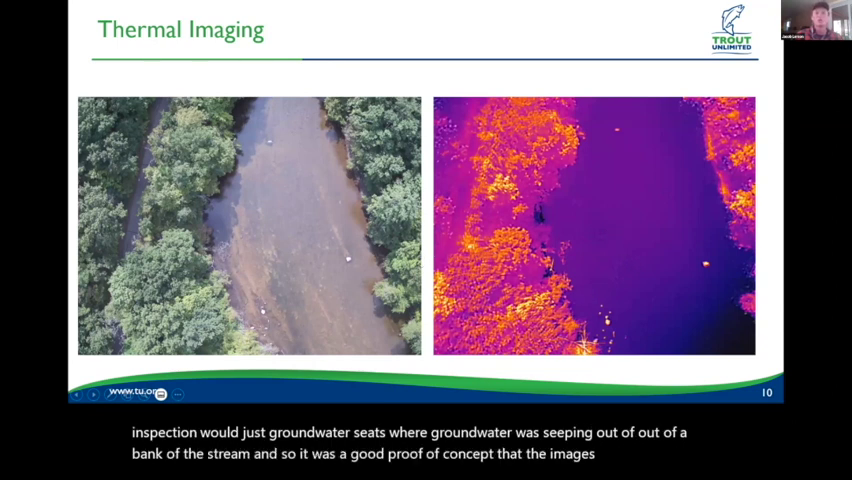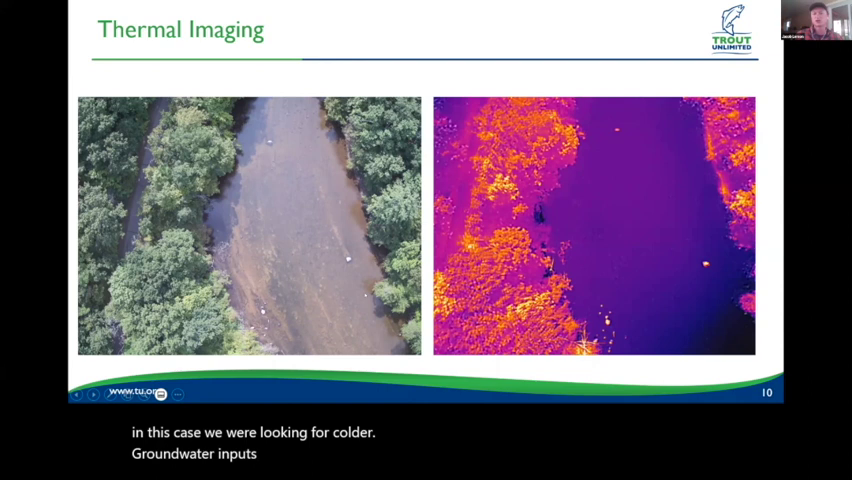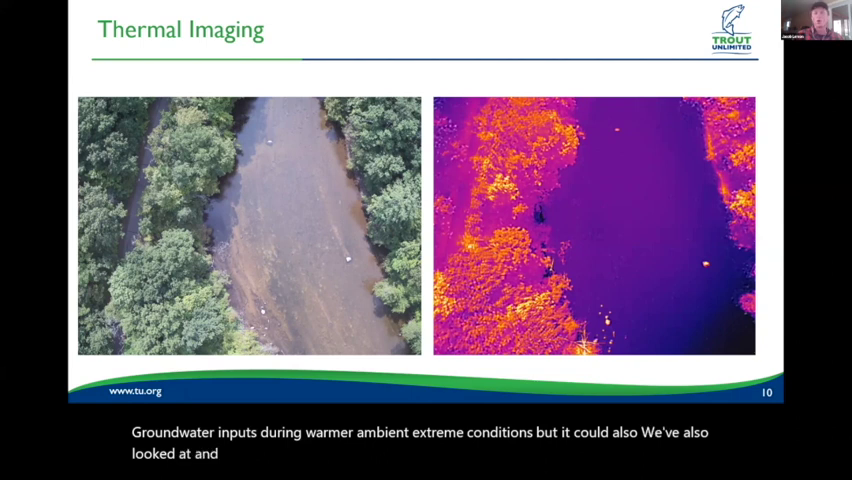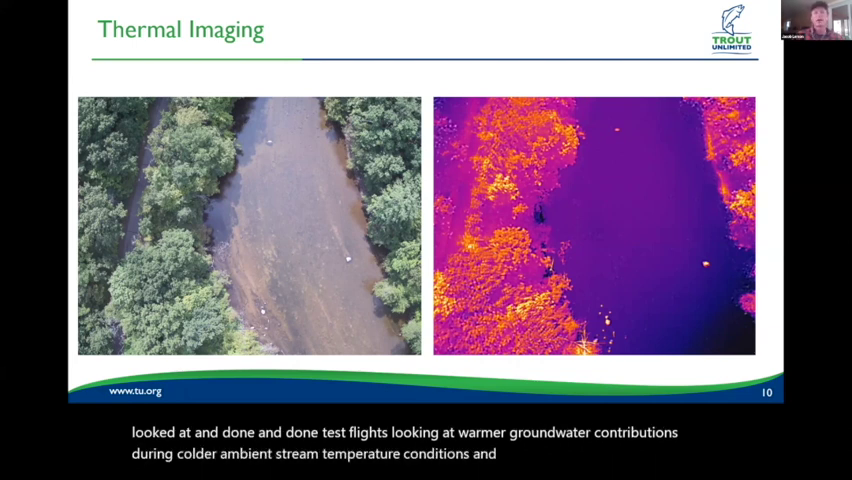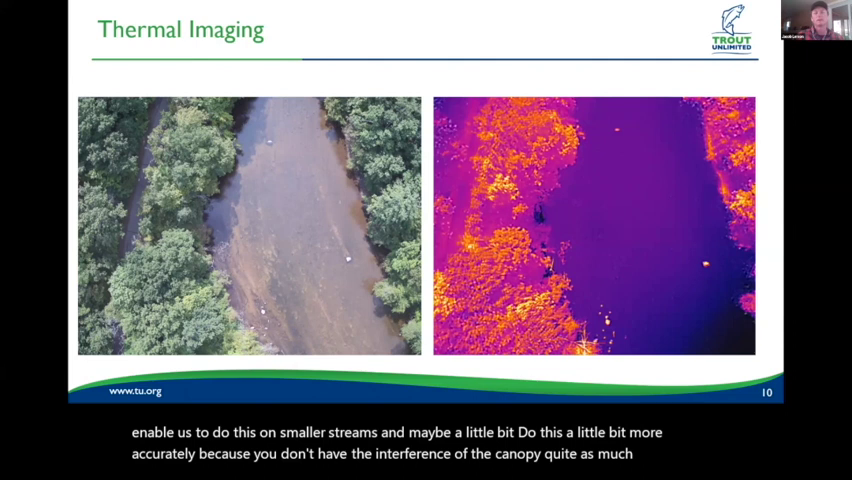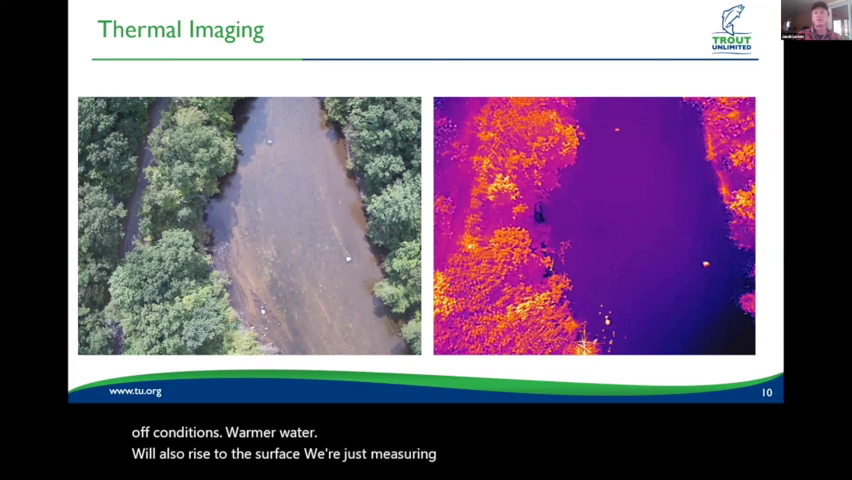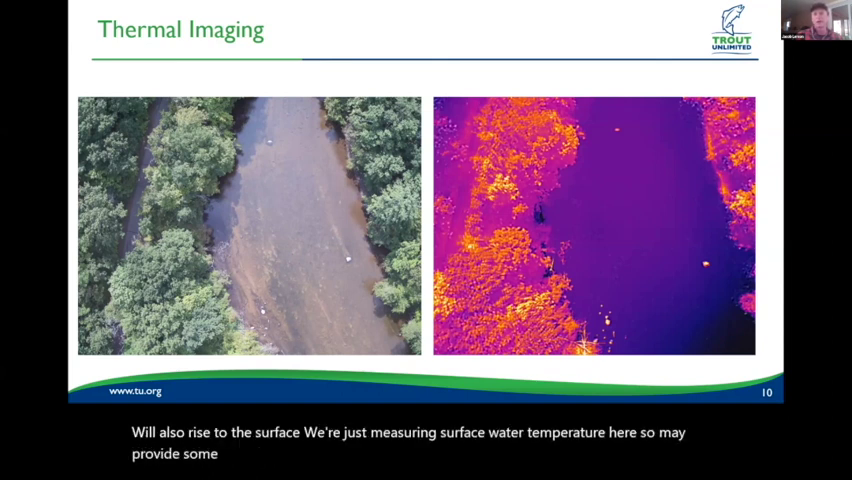In this case, we were looking for colder groundwater inputs during warmer ambient stream conditions, but we've also done test flights looking at warmer groundwater contributions during colder ambient stream temperature conditions. The benefit of that is that it may enable us to do this on smaller streams and maybe do this a little more accurately, because you don't have the interference of the canopy quite as much during leaf-off conditions. Warmer water will also rise to the surface.